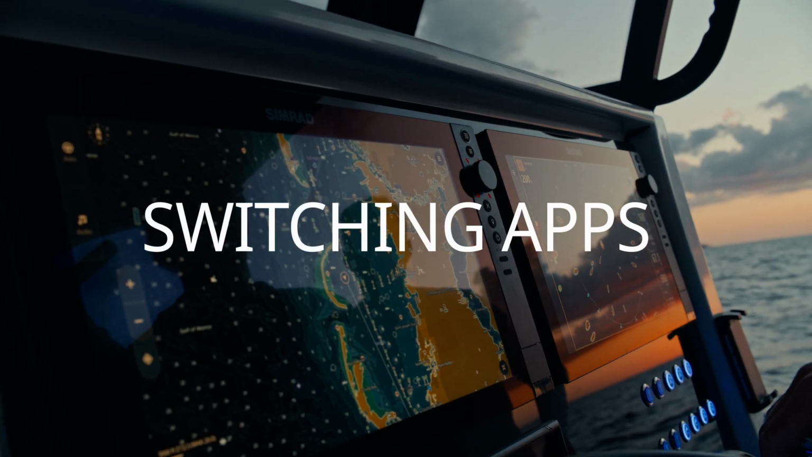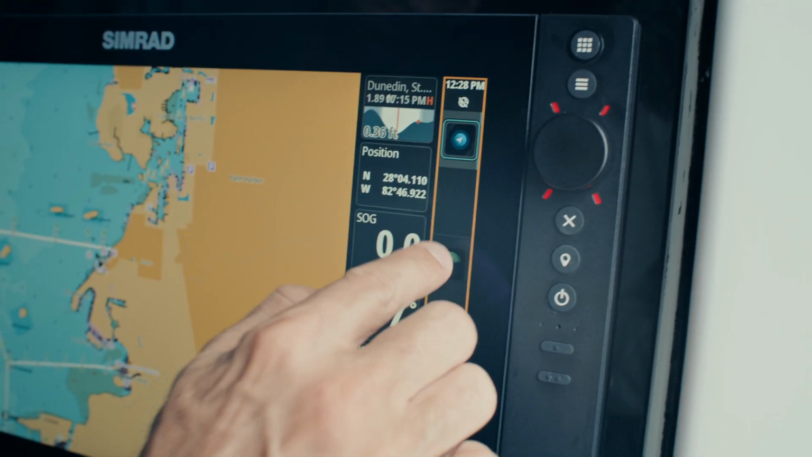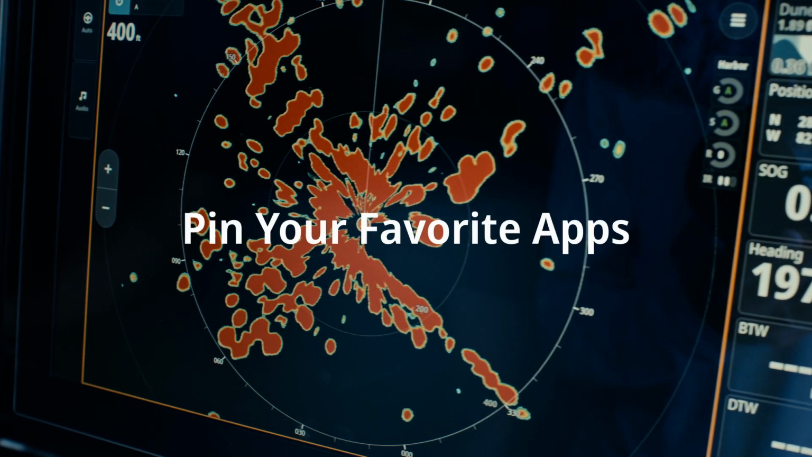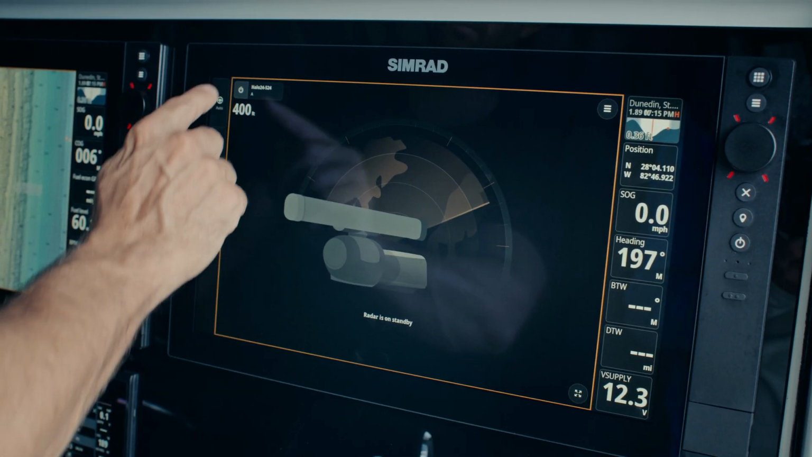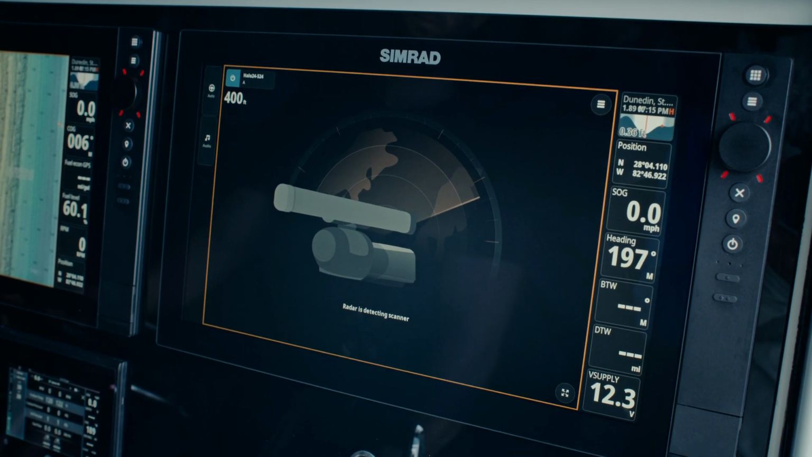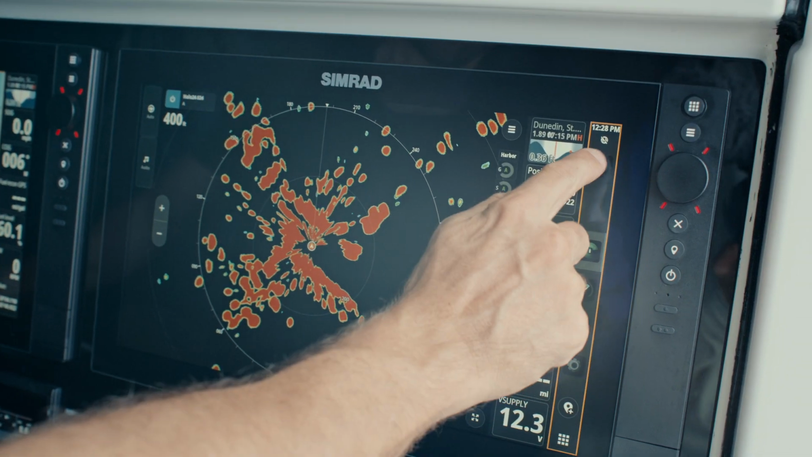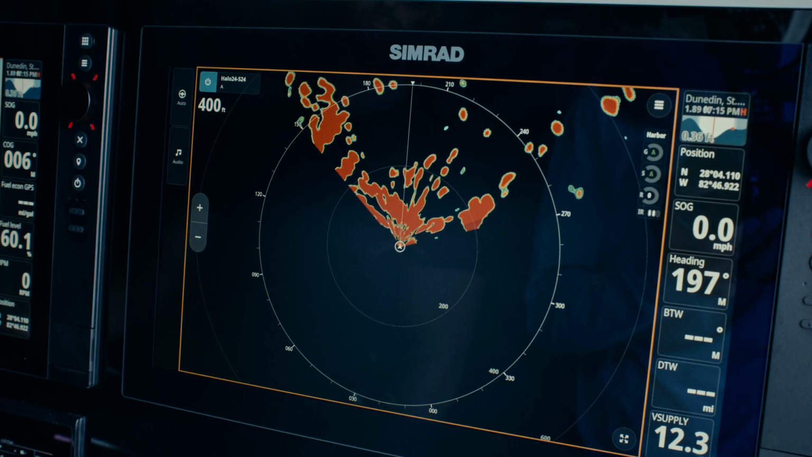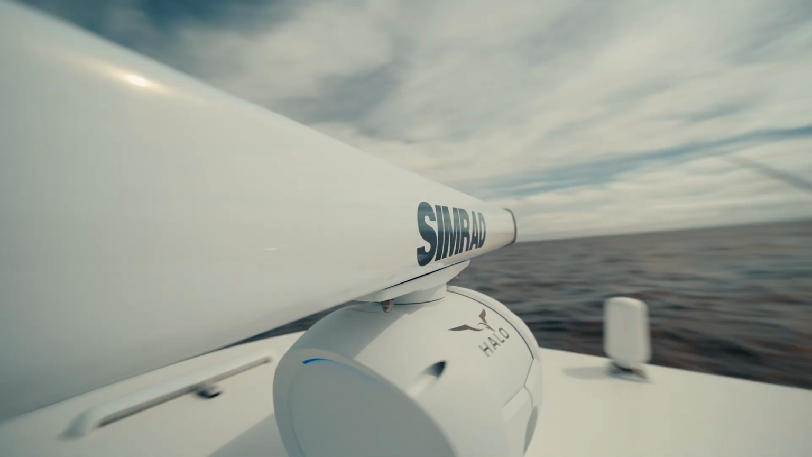Switching apps. Switching apps is nearly instantaneous thanks to the NSS4's powerful processor. You can pin your favorite apps to the side activity bar for quick access. For example, Halo radar transitions from standby to operational in seconds. This seamless switching lets you toggle between charts, sonar, and radar effortlessly, giving you instant access to each view.